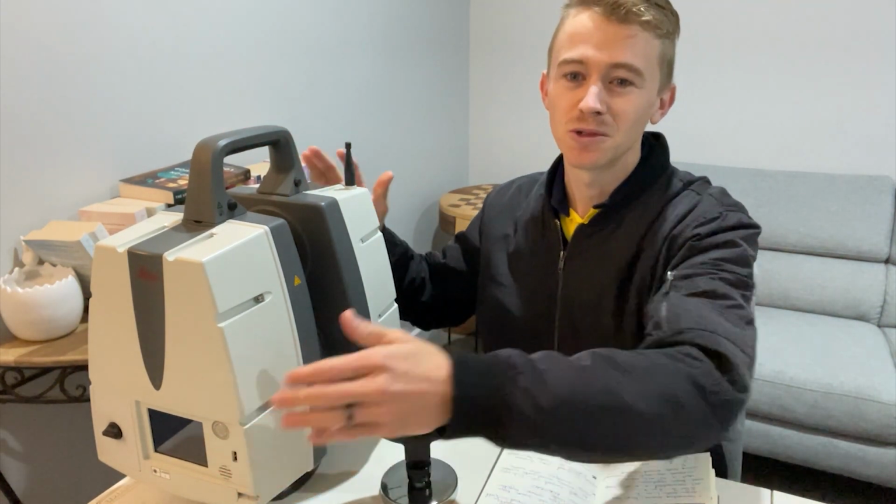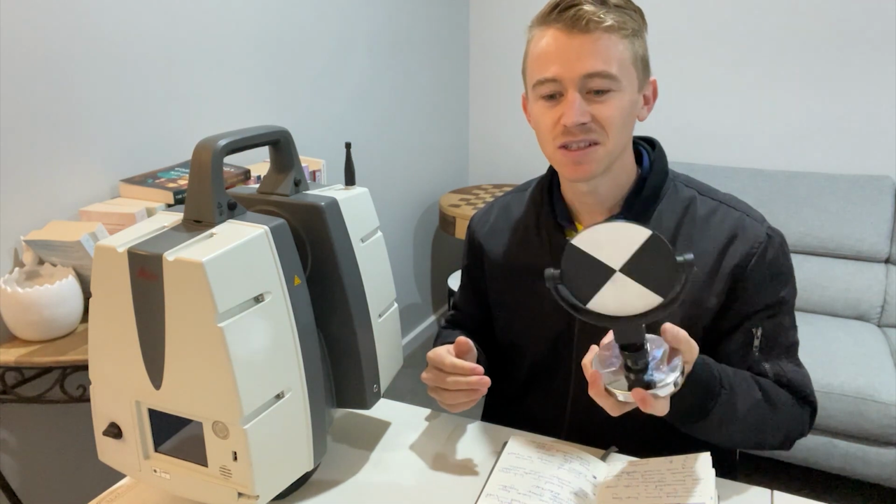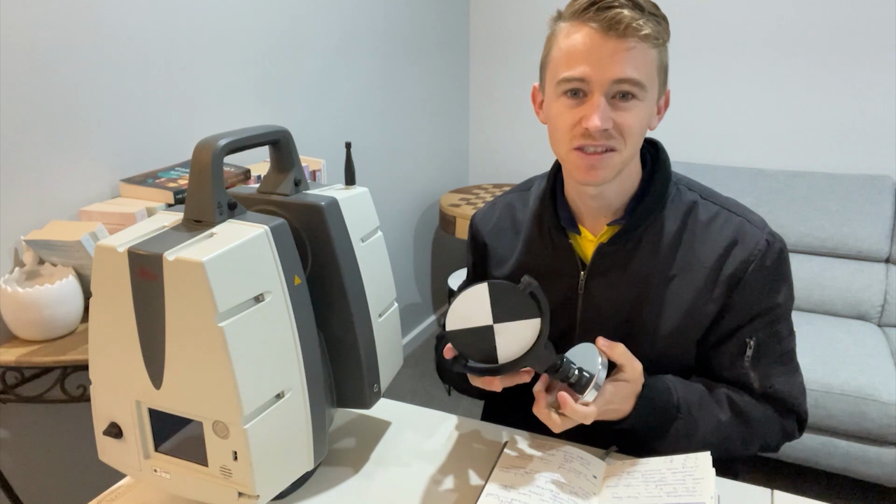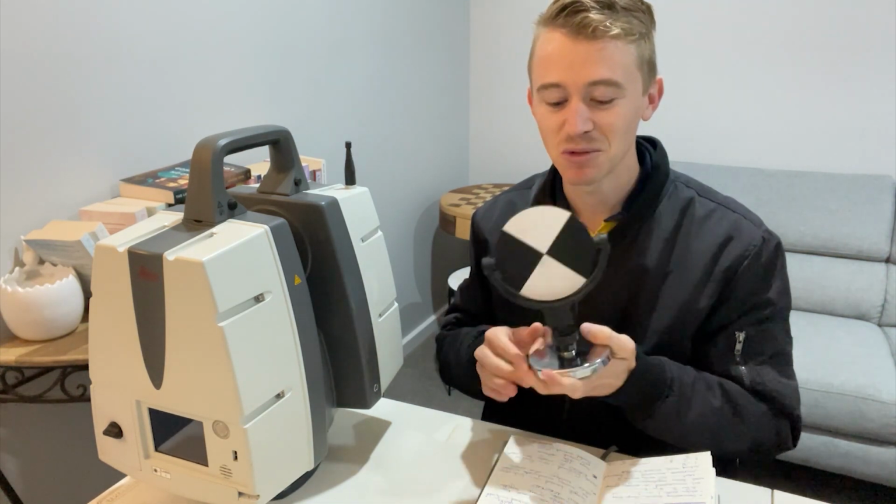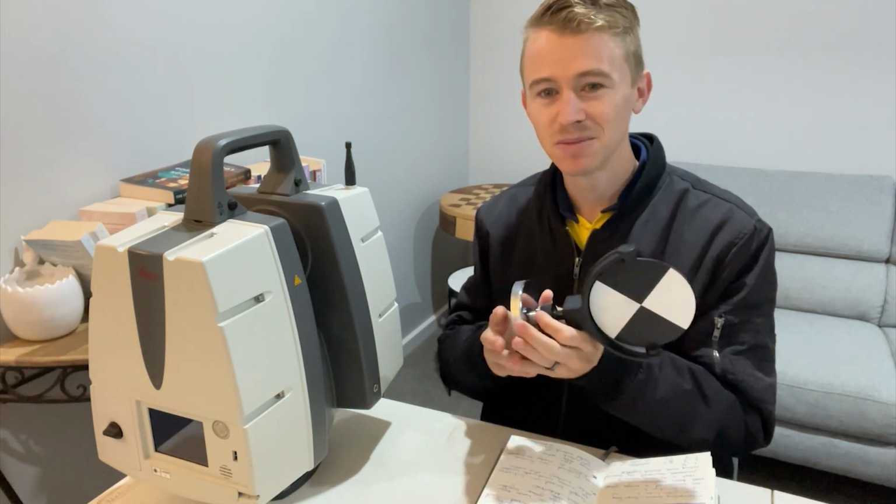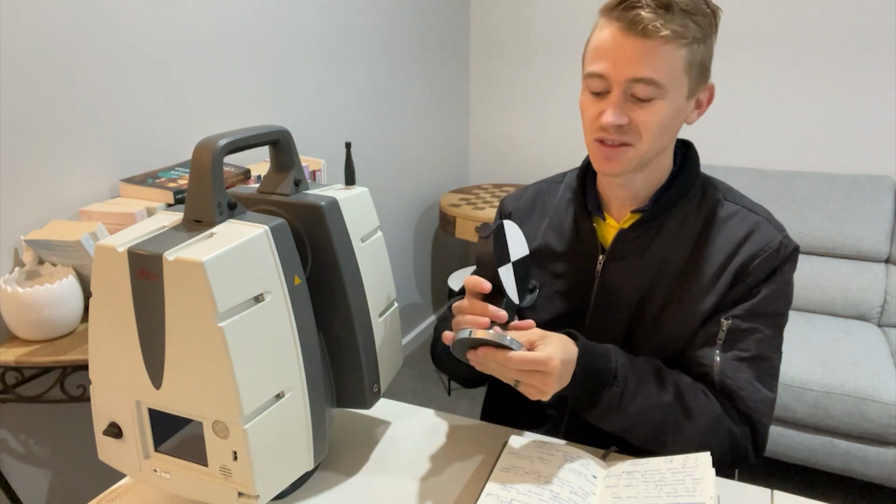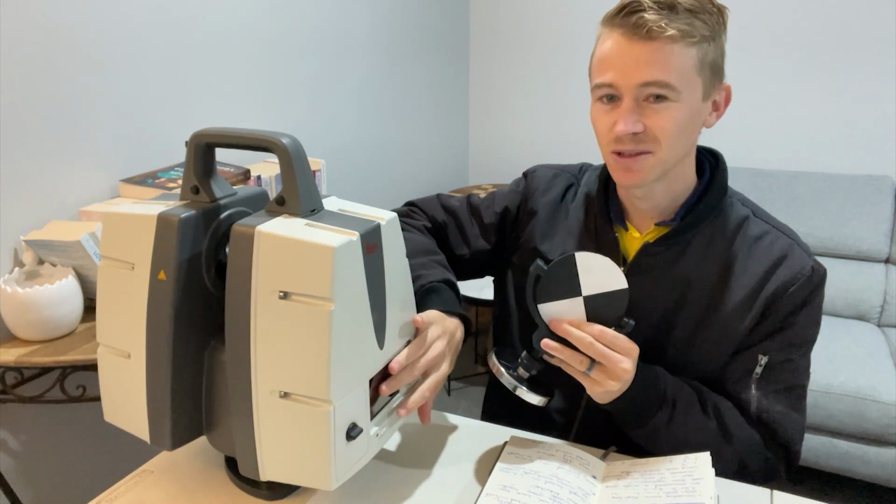you can coordinate targets which are on site. So targets often can look like this. Different companies have different types of targets. They can be spheres as well, which definitely aren't the preference. This is the better one. You have targets and they have a magnetic base on them, and what you can do is stick them on metal surfaces. They'll stick up, and you scan them and coordinate them on the screen here.